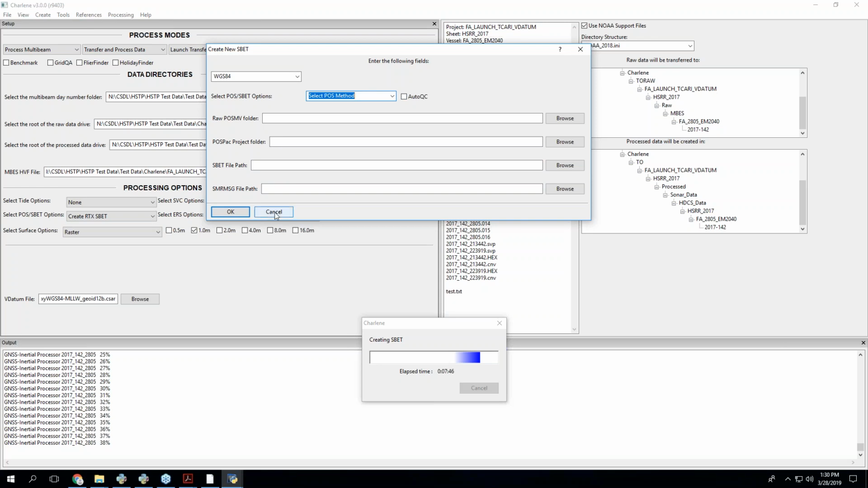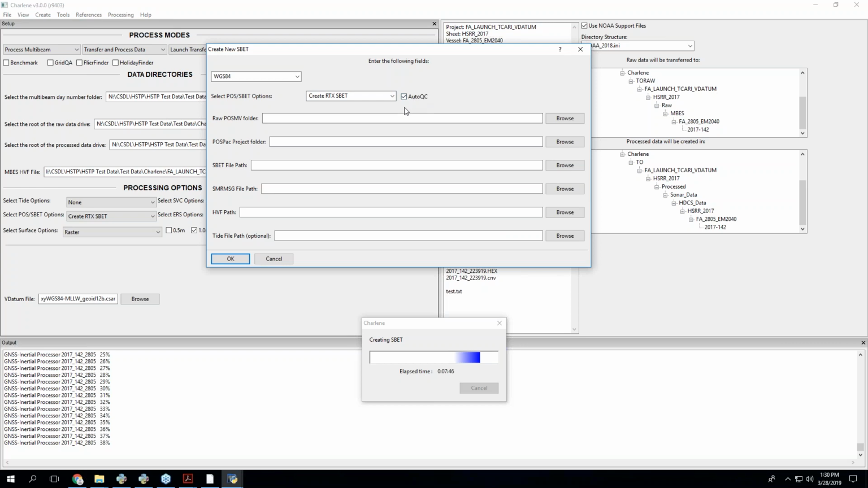So, Greg again. If we did this, this would be separate, basically letting Charlene process it, and then it would spit out the auto QC results, and we could decide then to apply it. Is that correct? Yeah. So you would do RTX. If you check auto QC, it'll ask you for the HVF to get the water line and the tide file, only if you want to really check the datum section.